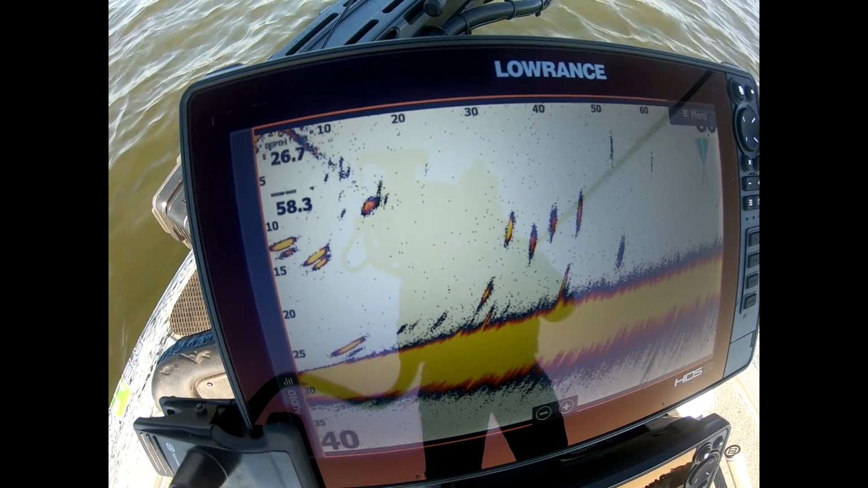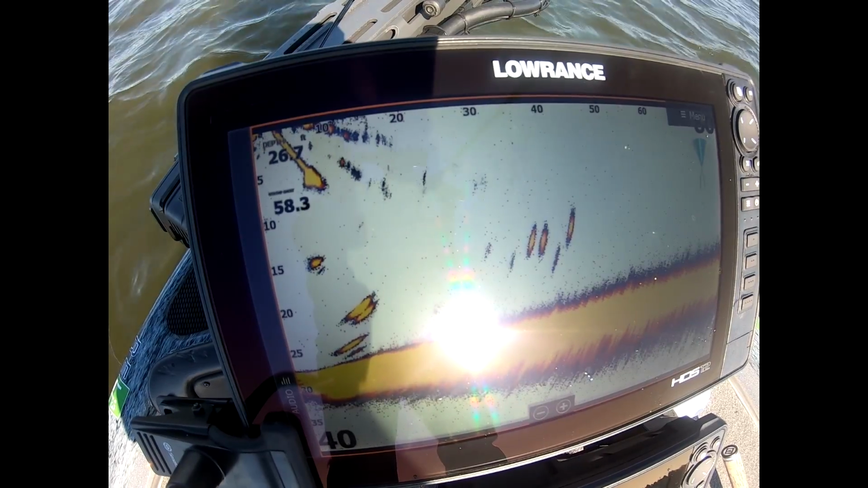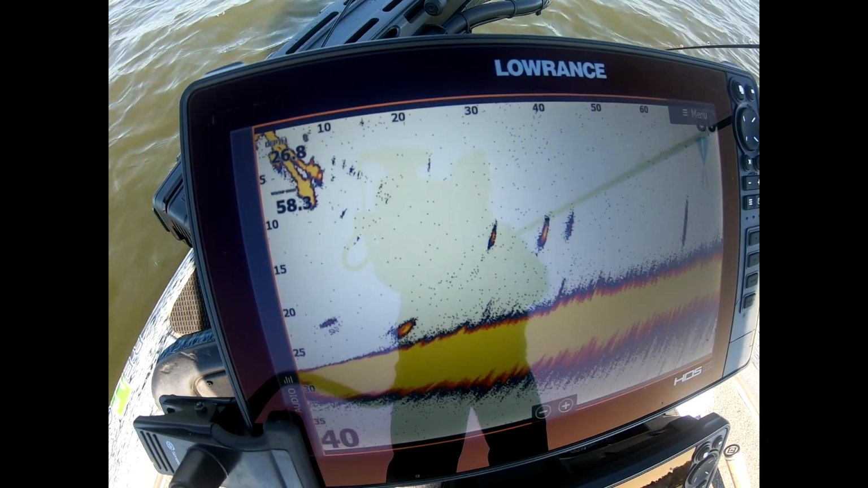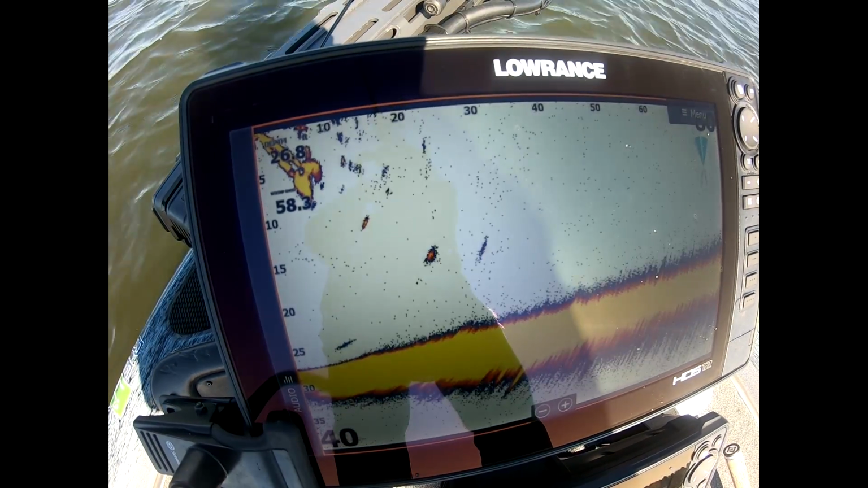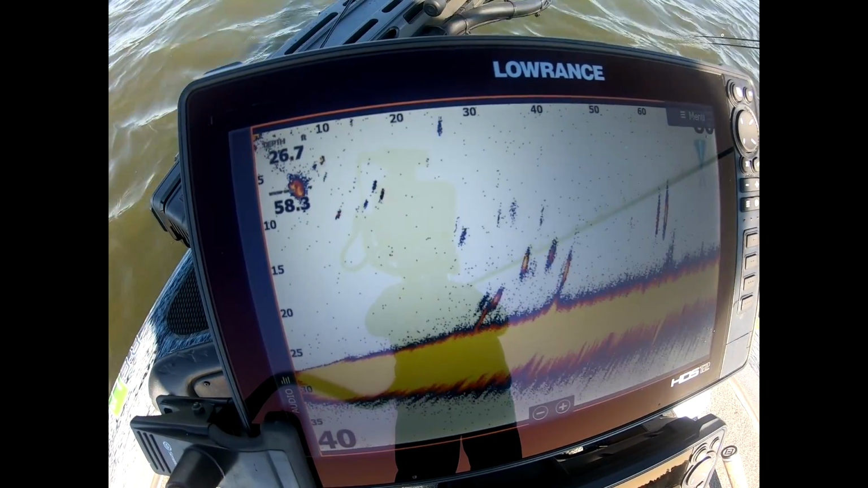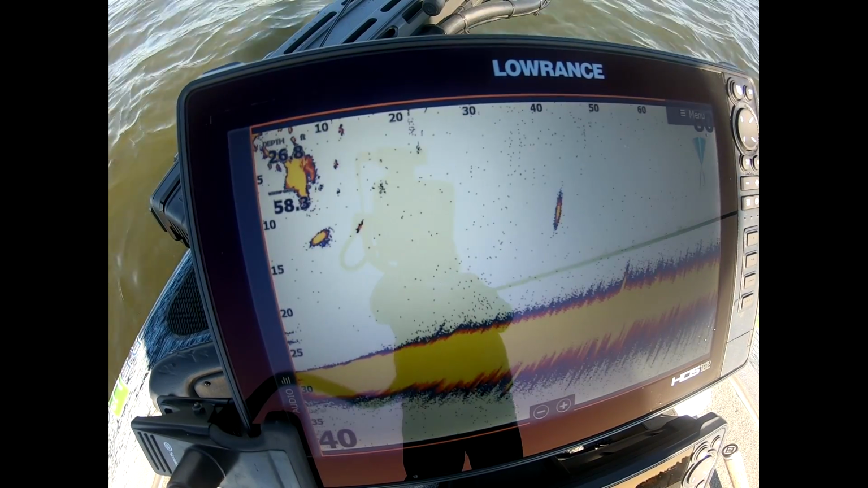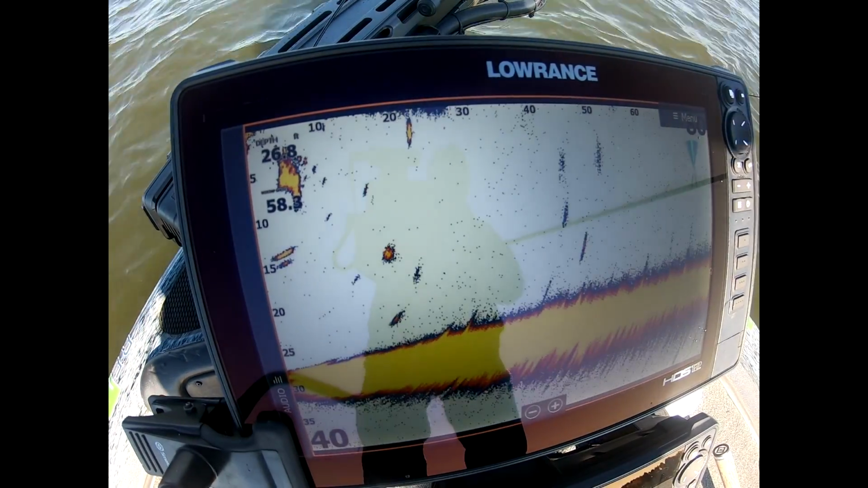So all I'm doing is I'm just trying to trigger that bite. That's all I'm doing. All right, now they moved a little bit to the right over here. They're all sitting about that 15 to 20 foot range, not on the bottom, because they're actively feeding.